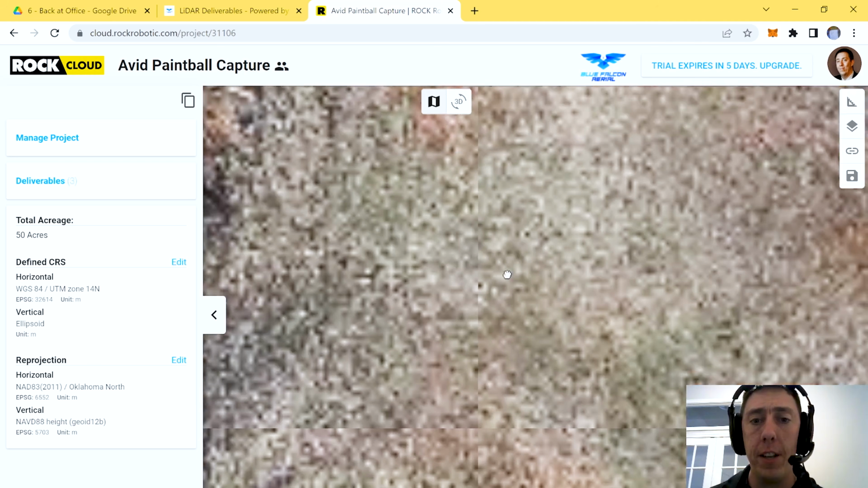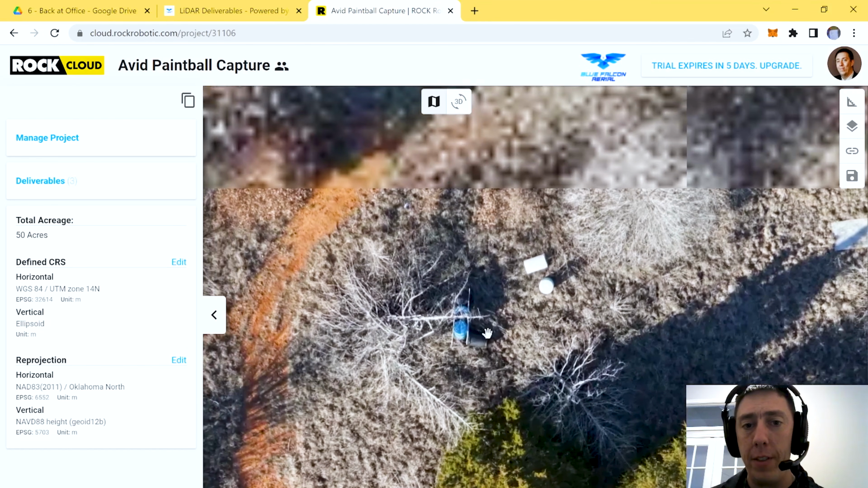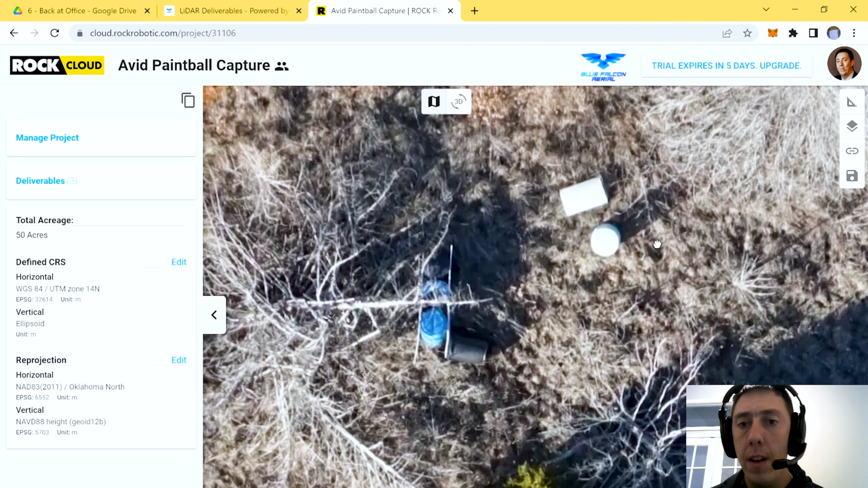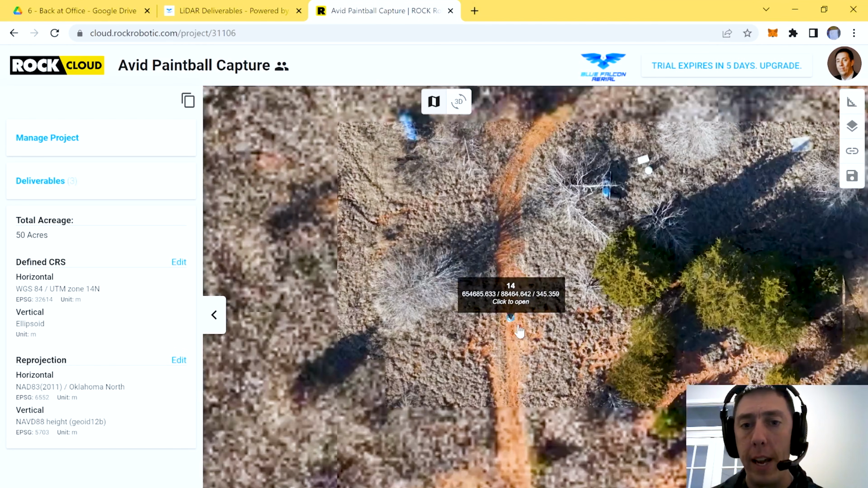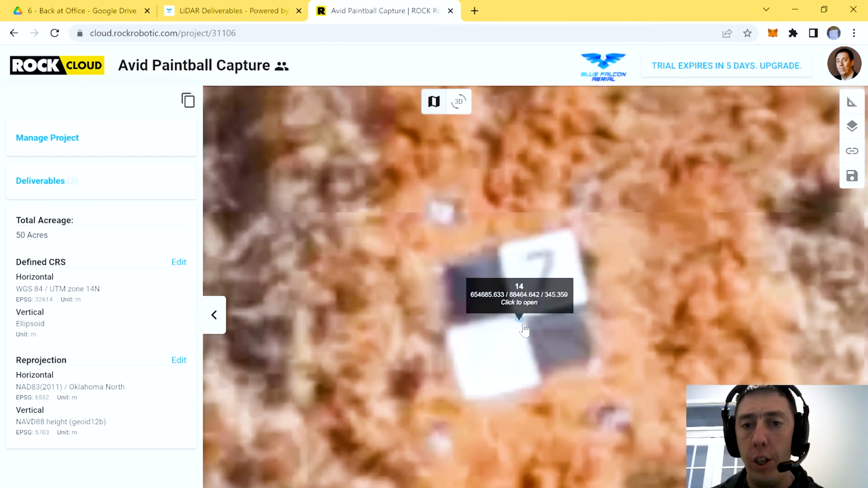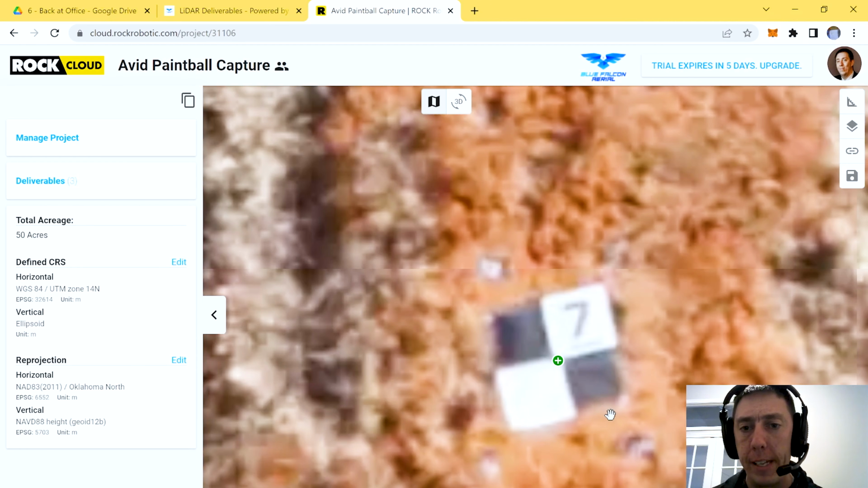All right, let's let this sucker load. Oh, okay. Wow, look at this, guys. You can see these barrels perfectly. Oh, fantastic. Okay. Awesome. Okay, and look at our GCPs. Oh, look at this, guys. Our GCP, perfect. Absolutely perfect in the center.